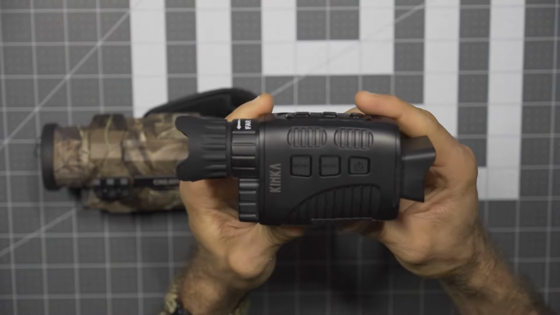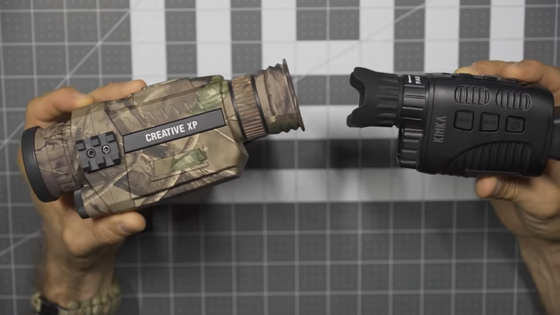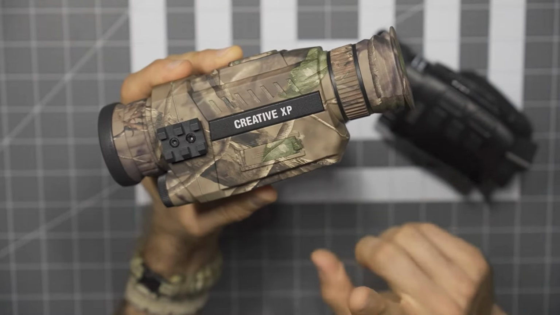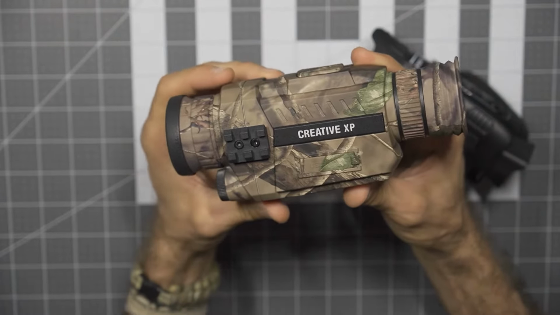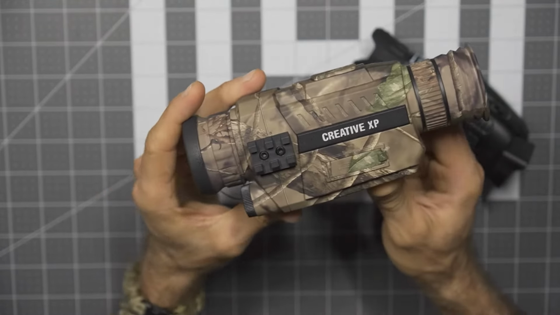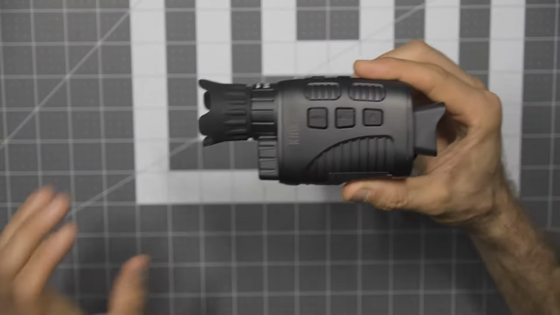So with that, let's look at this in detail and compare it against some things that we've talked about in the past. And so here, taking a look at the Kinka NV3185 Monocular side by side with this Creative XP Glass Condor. Now, again, I did cover this in a prior review. This is very good, extremely nice, but a couple of things that I think give the NV3185 a little bit of an advantage. Now, granted, this has a wonderful build quality, extremely high quality in terms of the optics and also the recording capability, and then it also has audio, but the Kinka, not too bad.